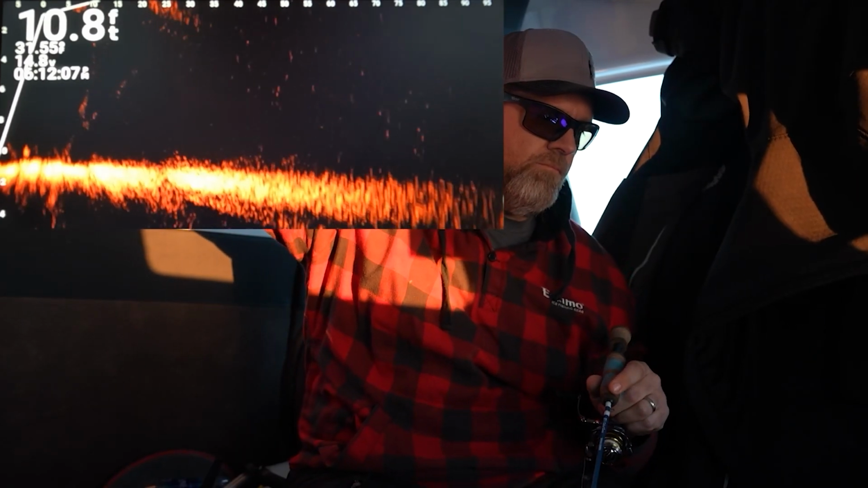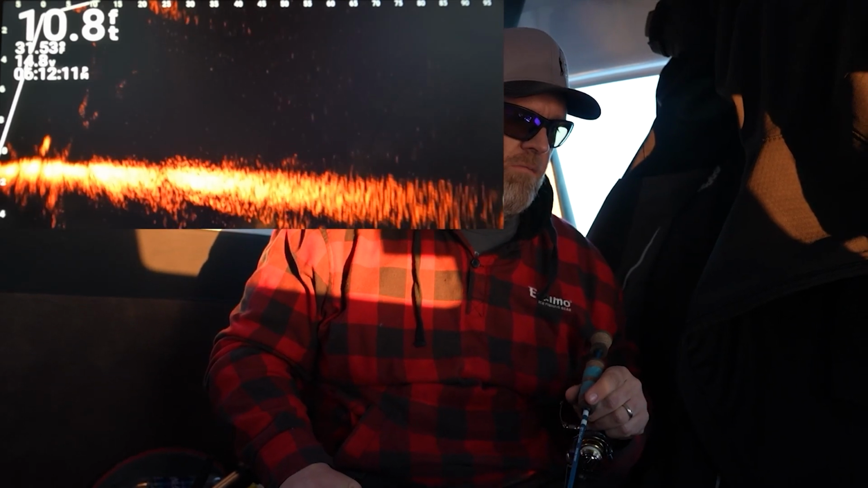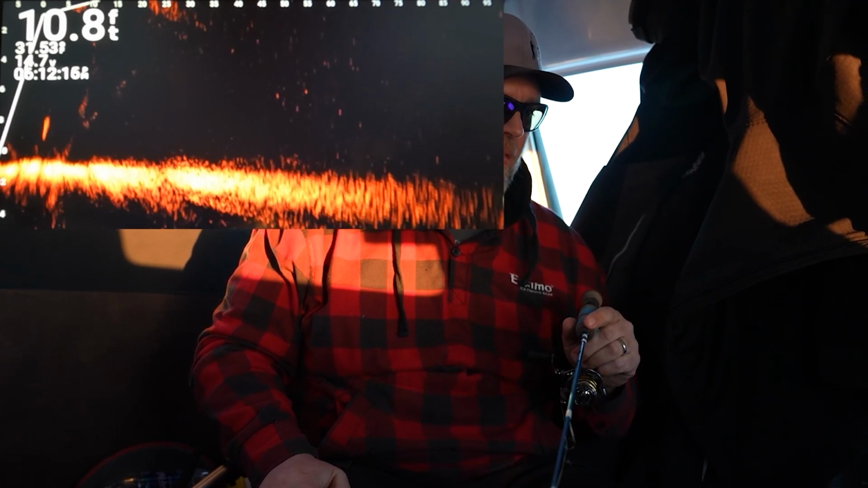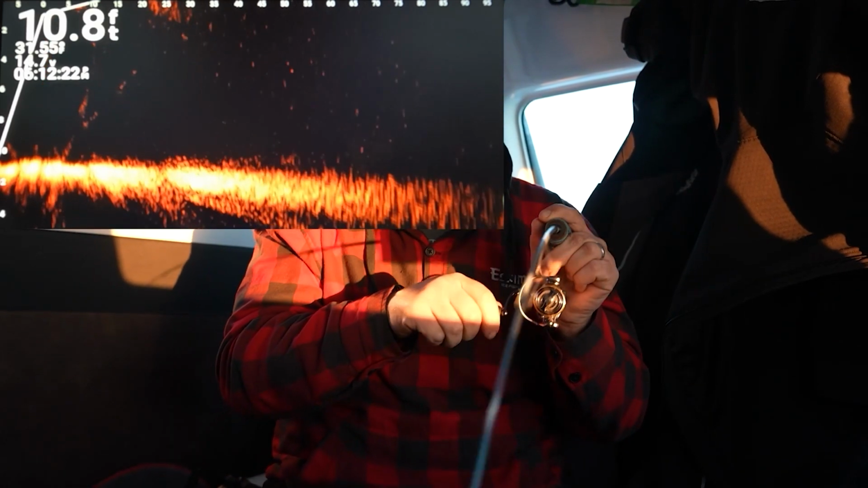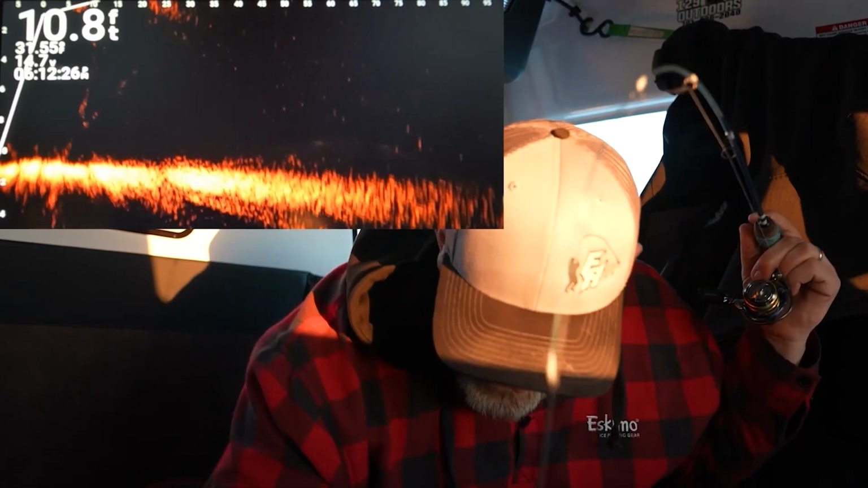Then we can just have him jig back. You know what I mean? You got that camera, huh? Yeah. There's the fish right under me. Fish on! As we're doing the test, I just see one roaming around down there. Just like that.